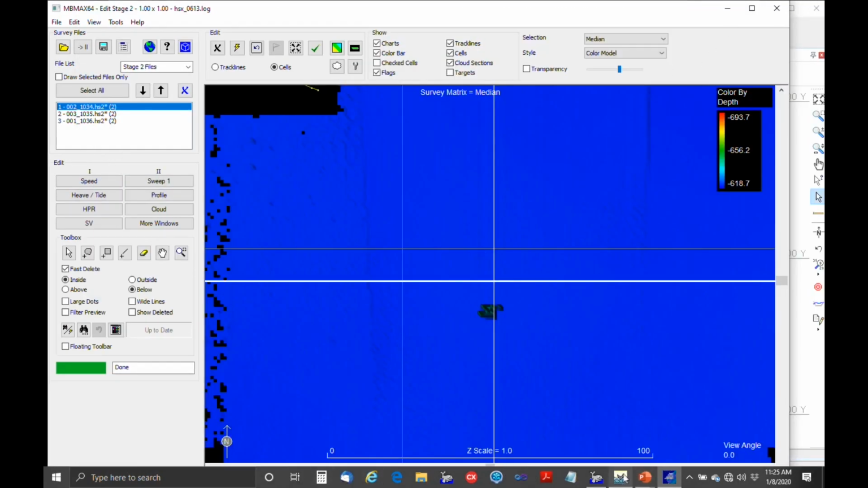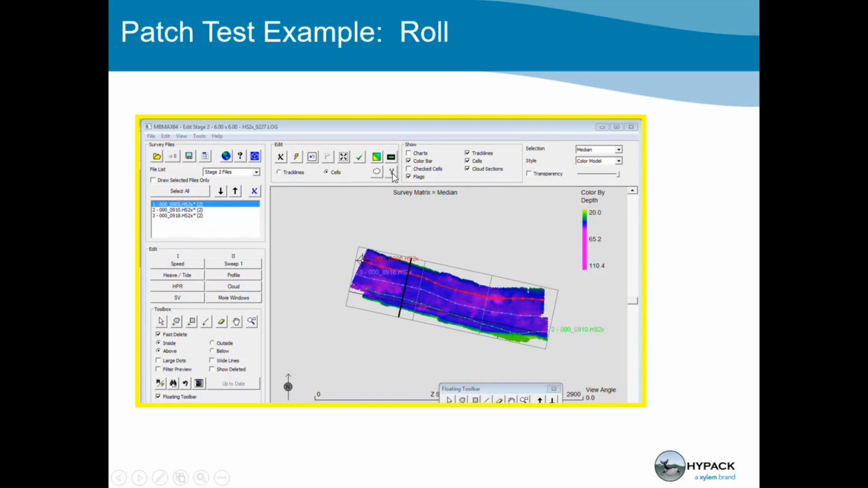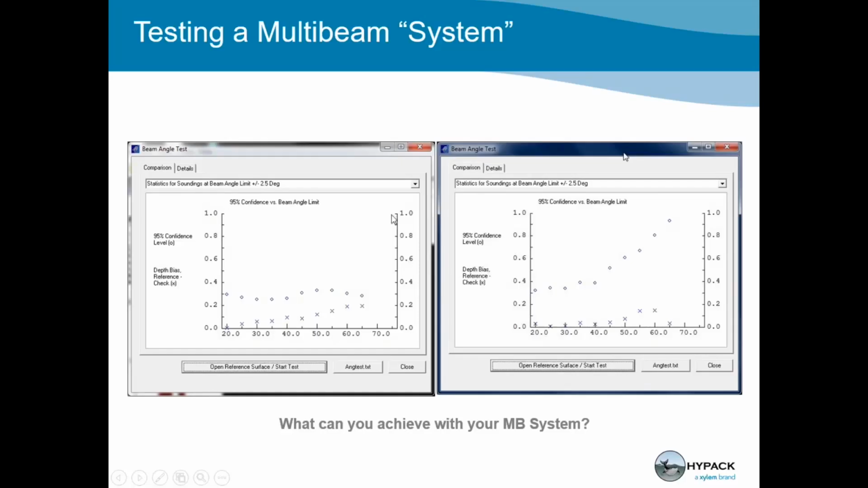Okay, so go back to the presentation. Okay, I think that's it with the patch testing. So the next thing we do is what we call performance testing, and that's you're testing your multi-beam system. You're trying to find out what kind of repeatability you can get out of it, and how that repeatability changes with beam angle.